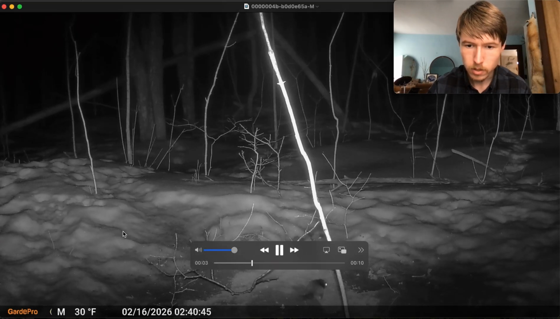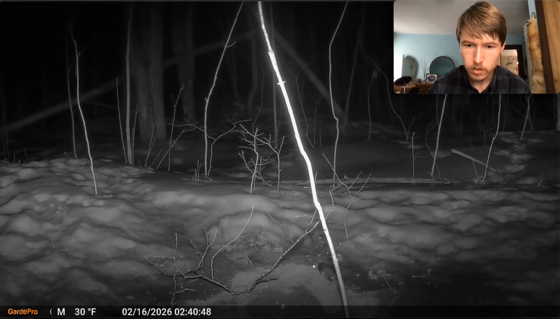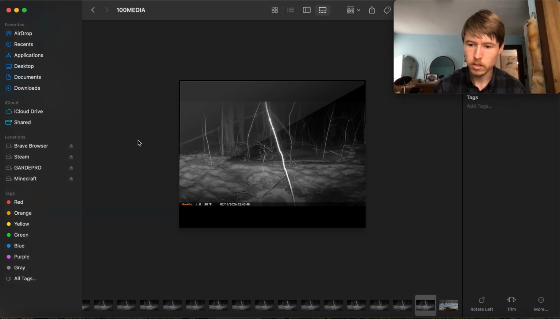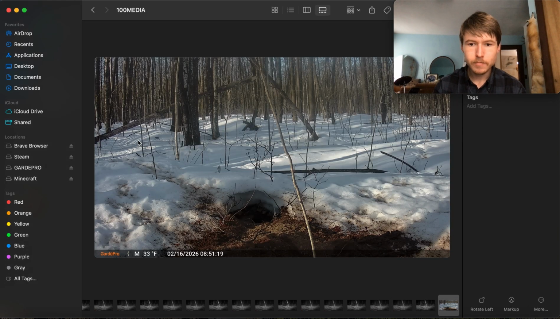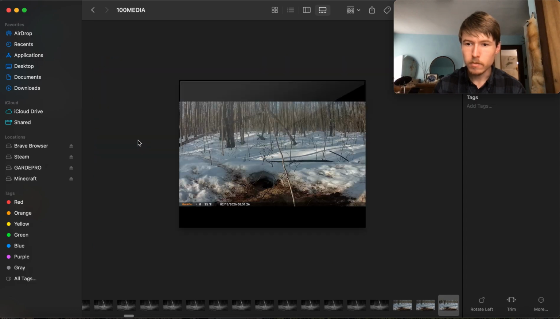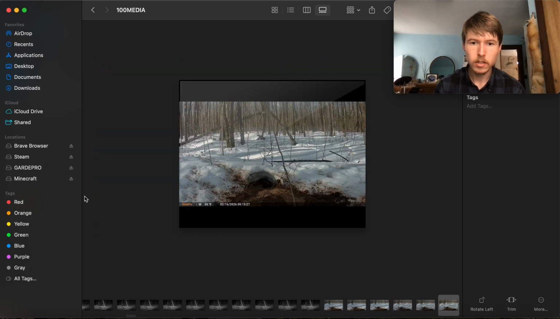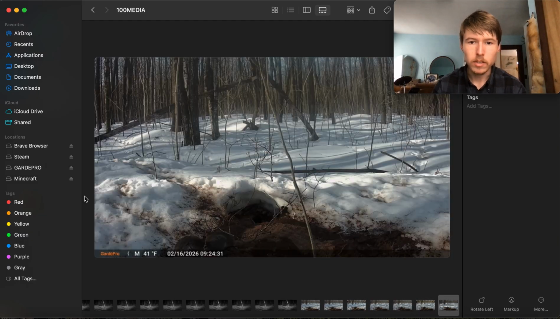Got it down there. It almost looks like a flying squirrel or something. Interesting. I haven't seen one of those before either. Through these. More squirrels. Could have just been a regular one actually. Yeah, that's a squirrel running.